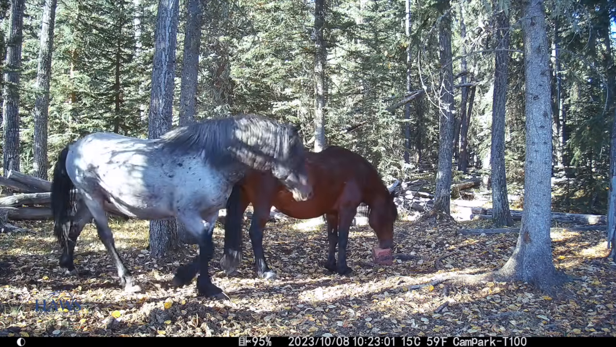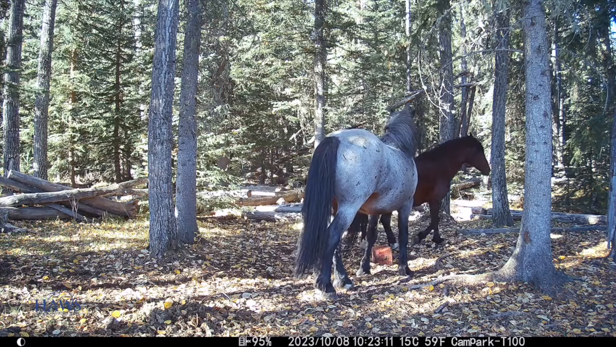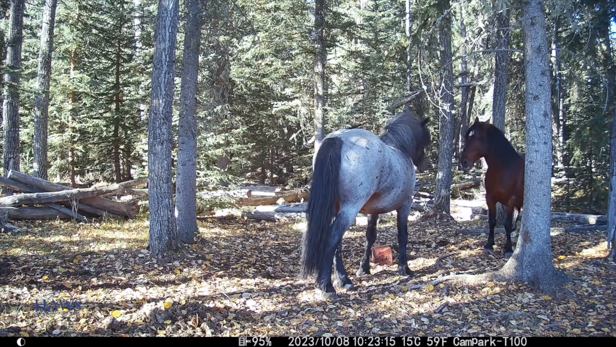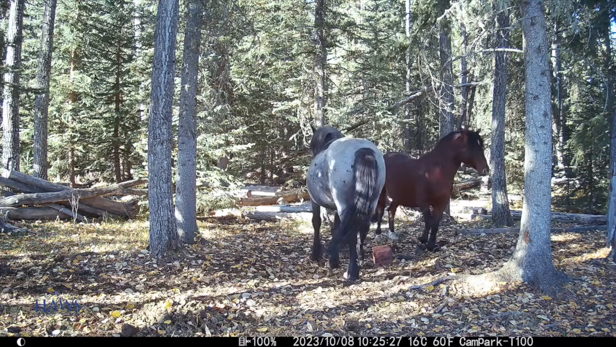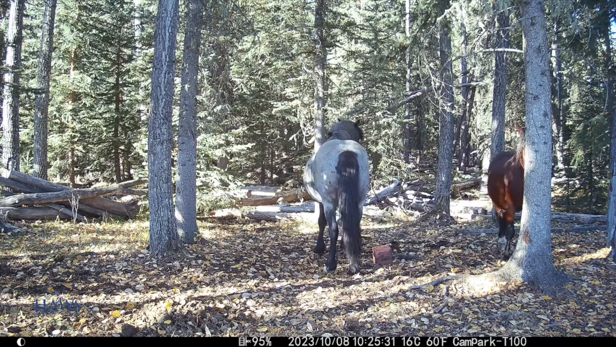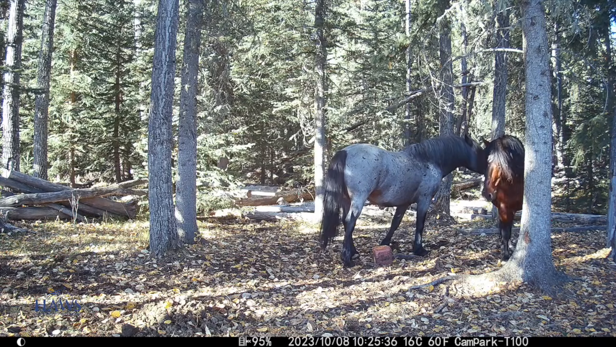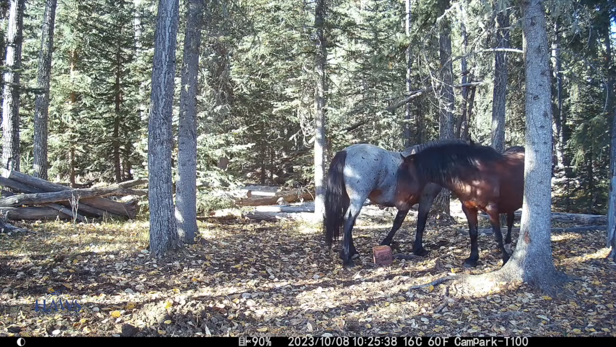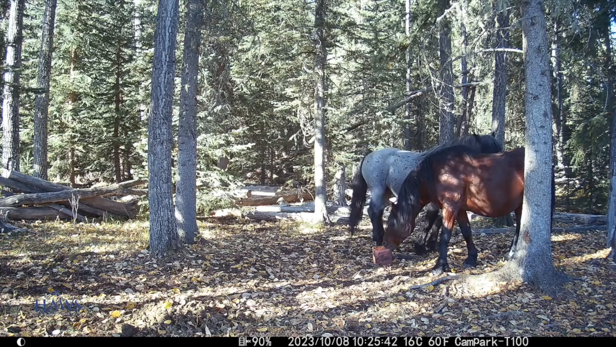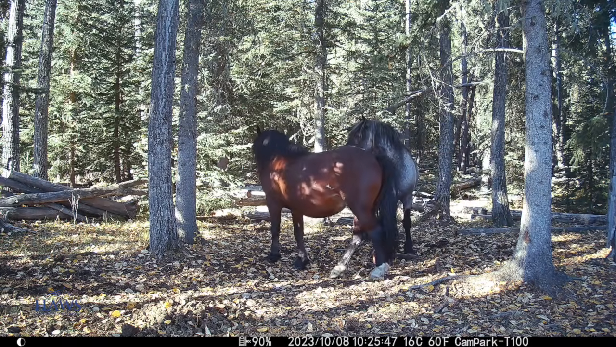Now folks, this is really interesting. This is very, very rare. This is Trojan with another stallion. Now, I'm sure that Tia is just off camera here, but I have never seen Trojan deal with another stallion of any band like this. This is really not typical of his behavior. So, the things we just keep learning from these cameras, it's pretty amazing.